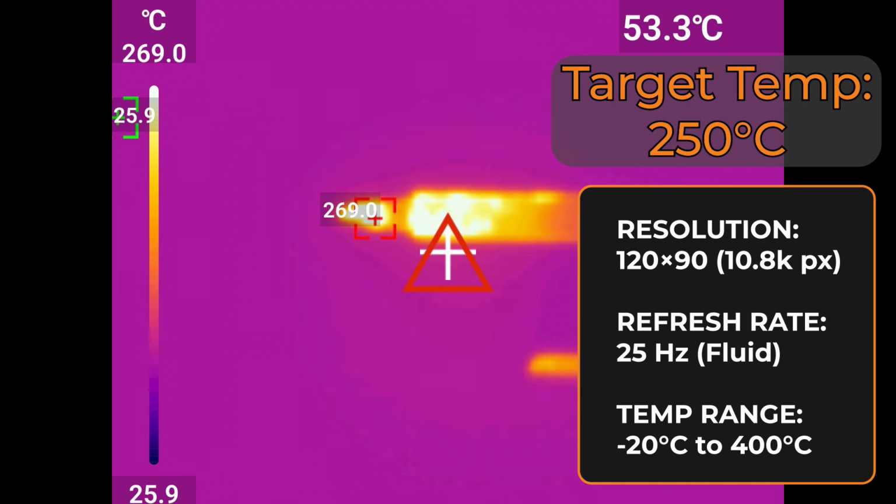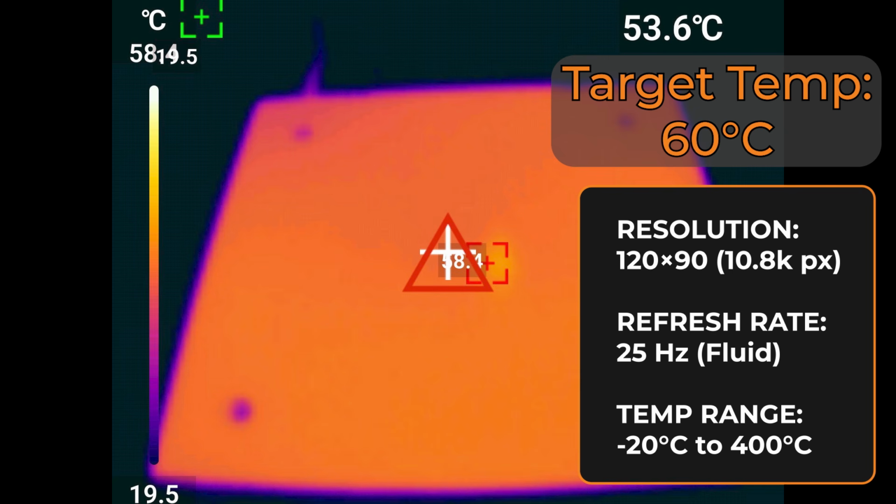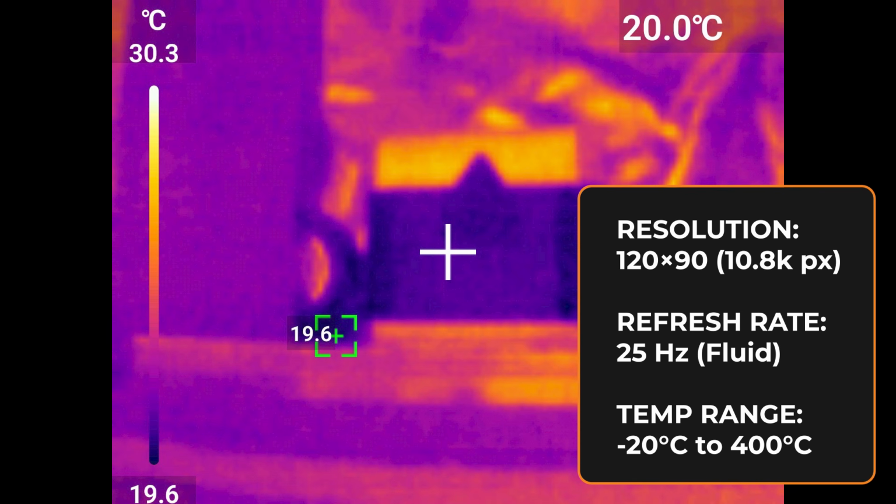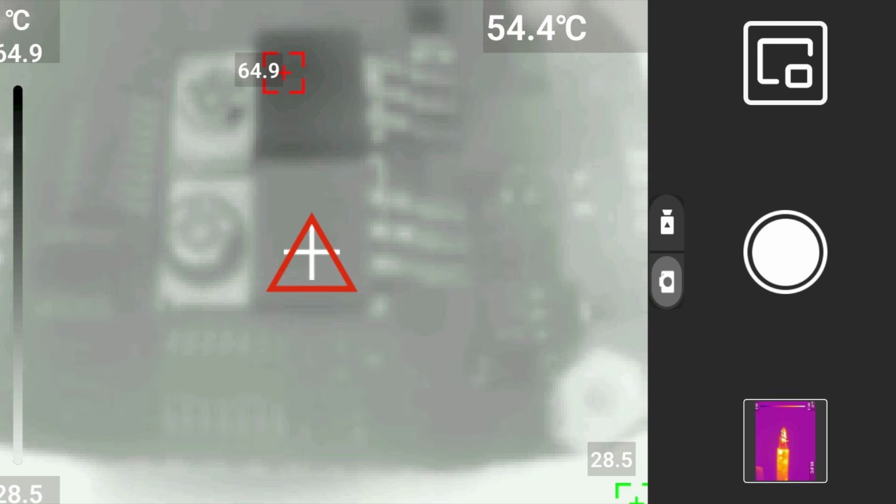Resolution, 120 by 90. That's 10,800 pixels, enough to clearly identify hotspots, not quite enough for fine micro soldering work. Refresh rate, 25 Hz. This matters more than people realize. Most budget imagers are capped at 9 Hz, which looks like a slideshow. 25 is actually fluid. Temperature range, -4 to 752 Fahrenheit, -20 to 400 Celsius. Color palettes, iron bow, high contrast, and several others, useful for picking out anomalies in different conditions.